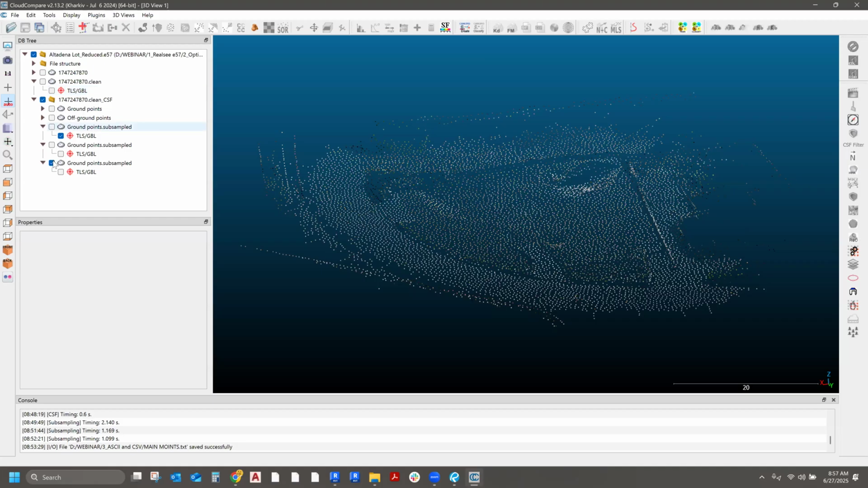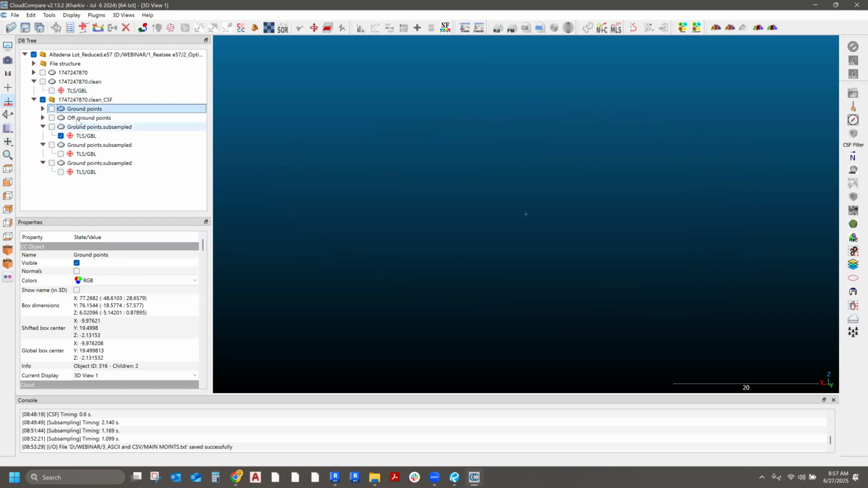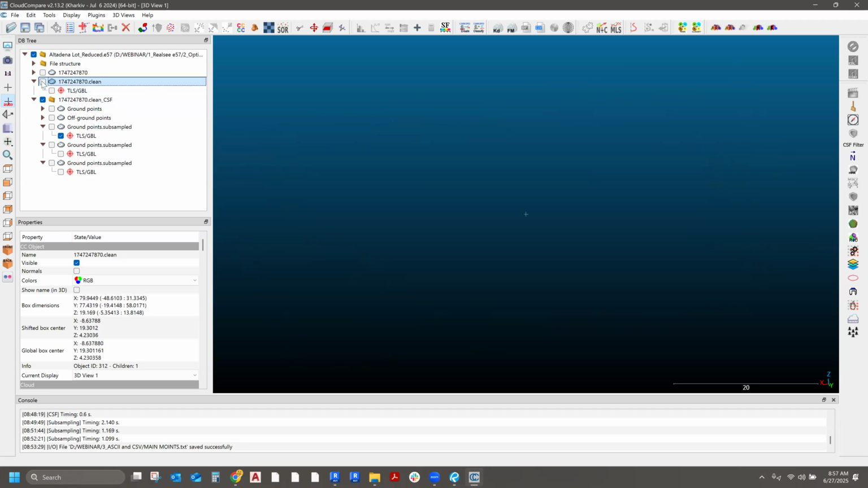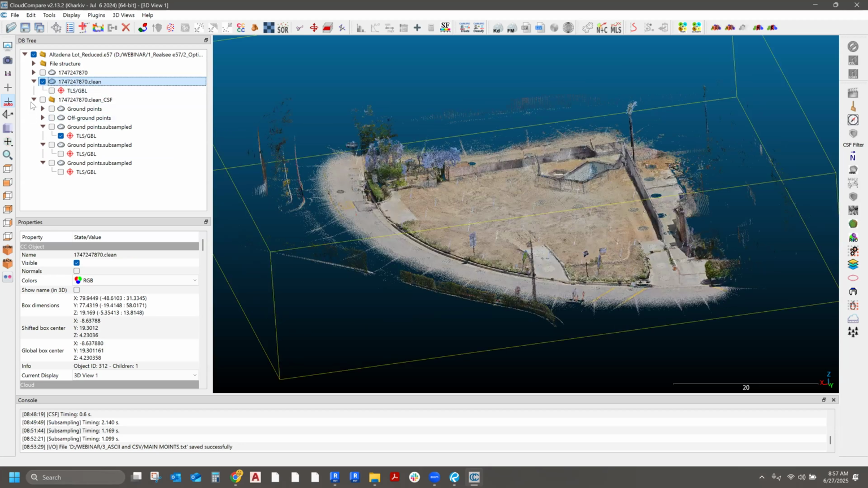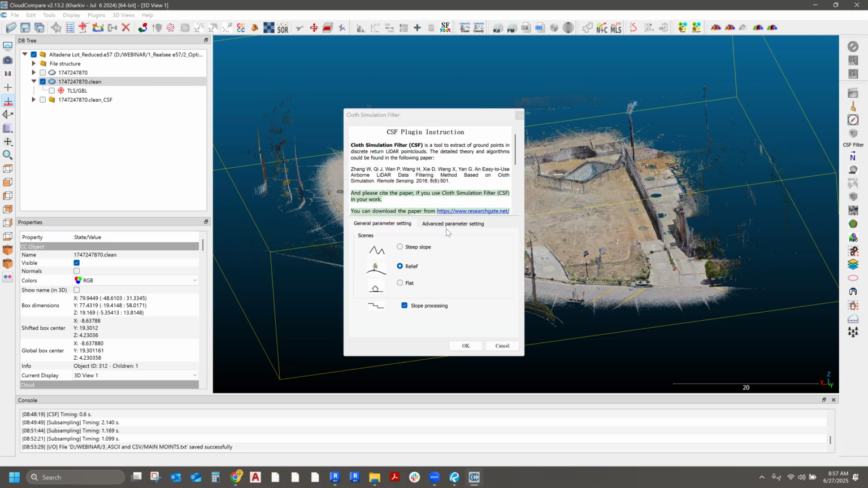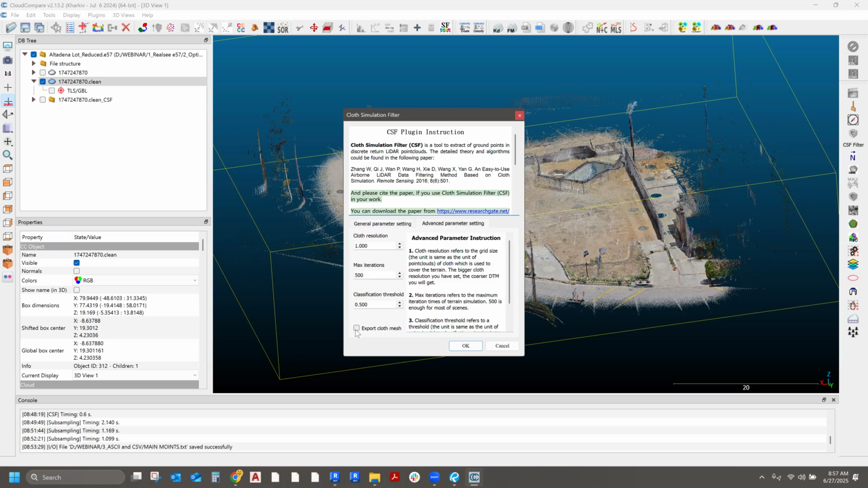If you have a really, really big area, what I would suggest is, in the process where I did the subsampling, I would have done this instead. I would have gone to plugins, CSF filter, and this time I would have clicked on export cloth mesh.